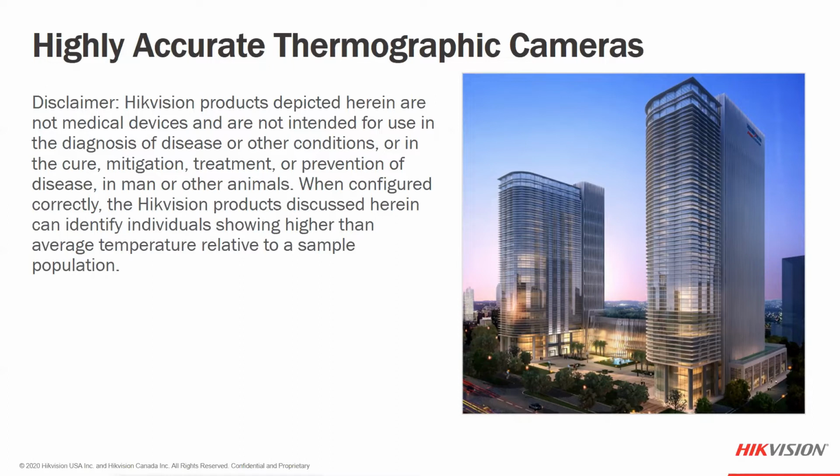The FDA has also released different regulations, lowering some restrictions to allow highly accurate thermographic cameras to be used in screening applications, as long as they meet certain requirements and there's a secondary screening that can be set up or used. So again, we do follow the rules listed within the FDA regulations.